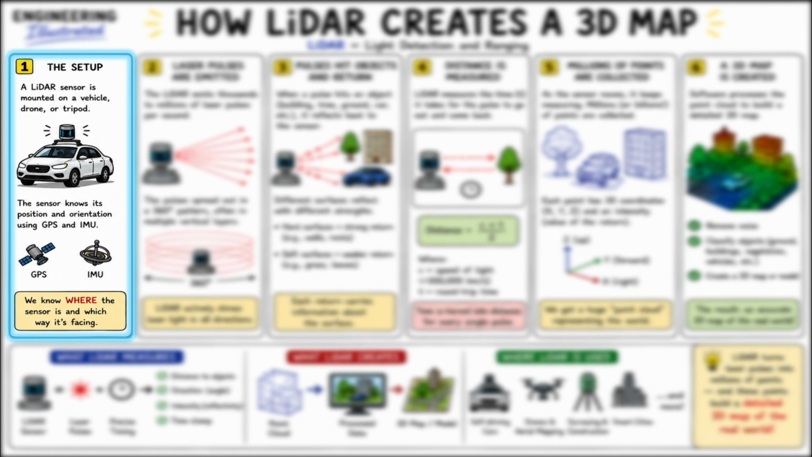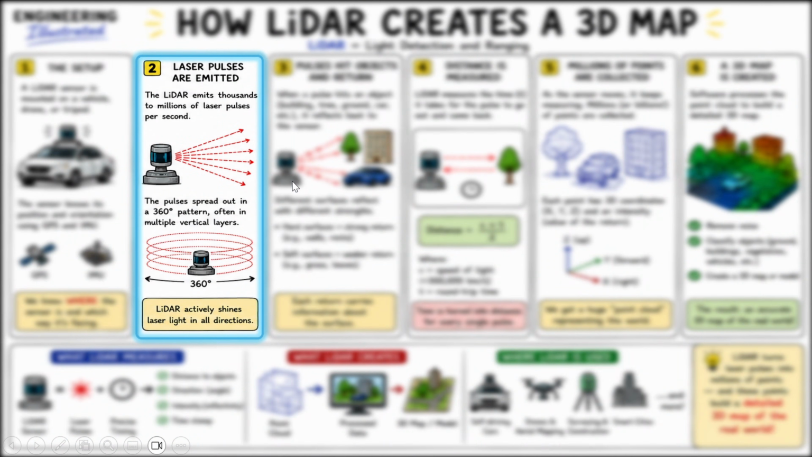From this starting point, it is ready to scan its surroundings and draw a 3D map of them. After the setup is complete, the LiDAR sends out thousands of laser pulses every single second. These pulses spread out in all directions in a 360 degrees pattern.